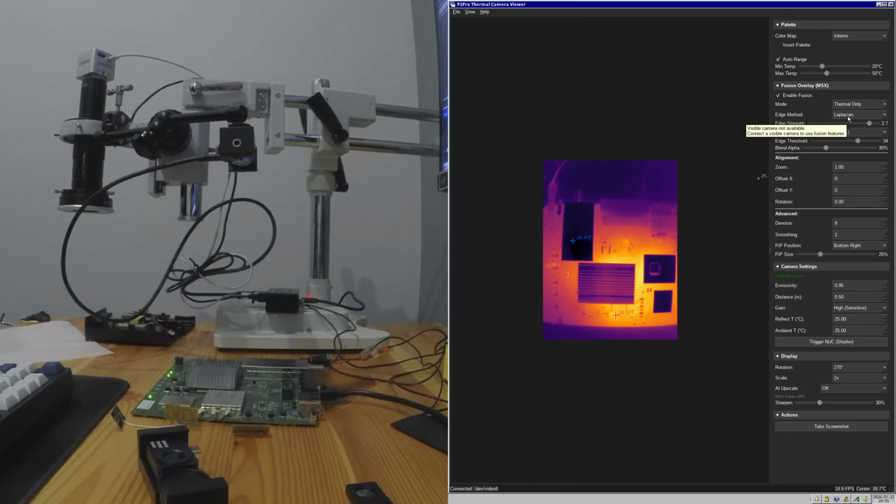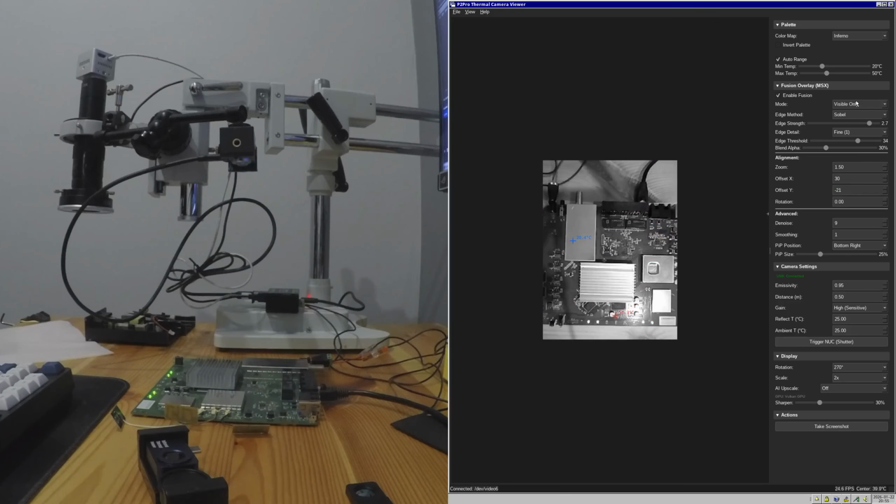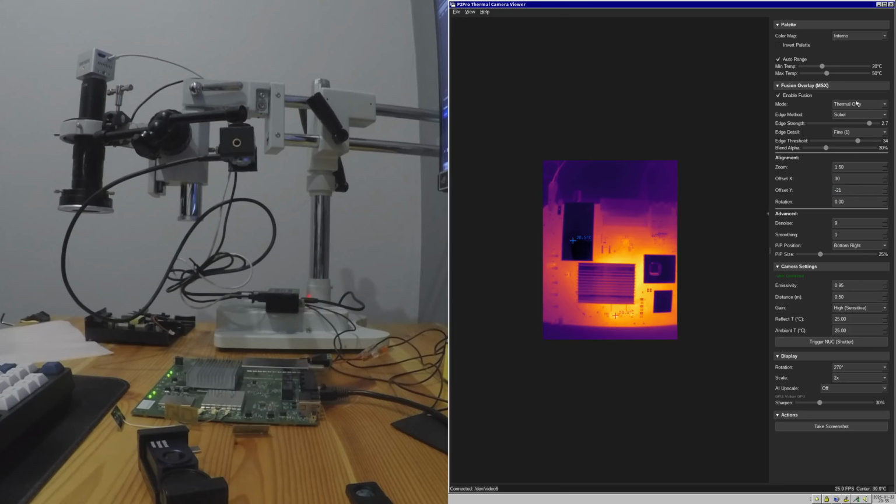And even if I do that, so I'll select a mode in which I have those strokes around objects, even if I tweak the zooming a bit and try to offset the contours, now we can say that the thermal image and the visible light overlap each other, but still it doesn't really help me too much on figuring out which exactly SMD component is getting hot.